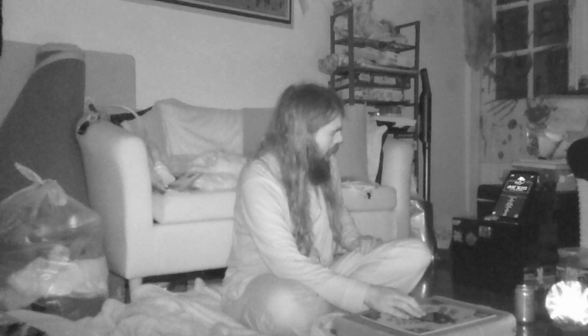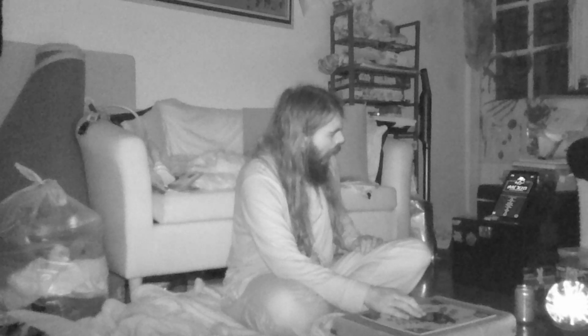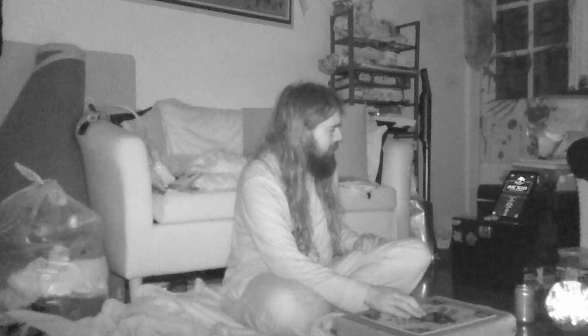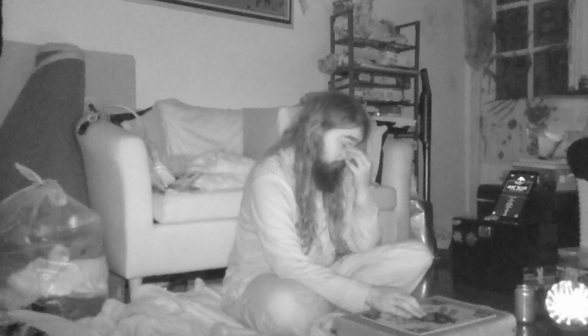It's sort of like an acid reflux type thing. I know I've just woken up, but yeah, you're going to have to deal with yawning occasionally. But it's weird because I don't feel particularly tired. I mean, I have just had a long nap, but